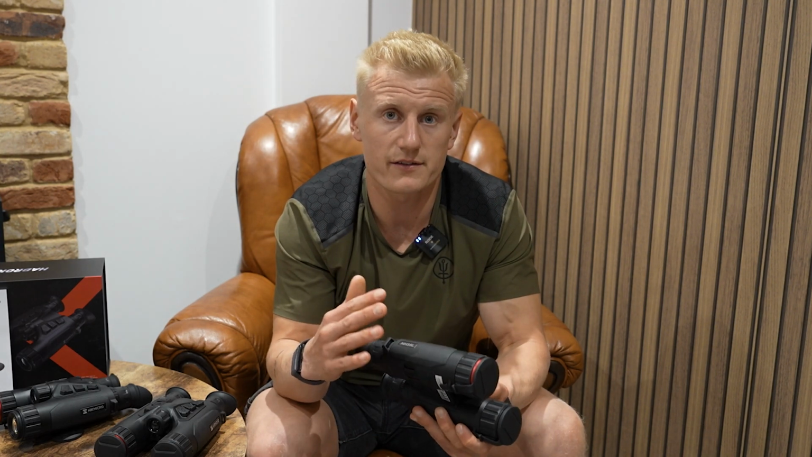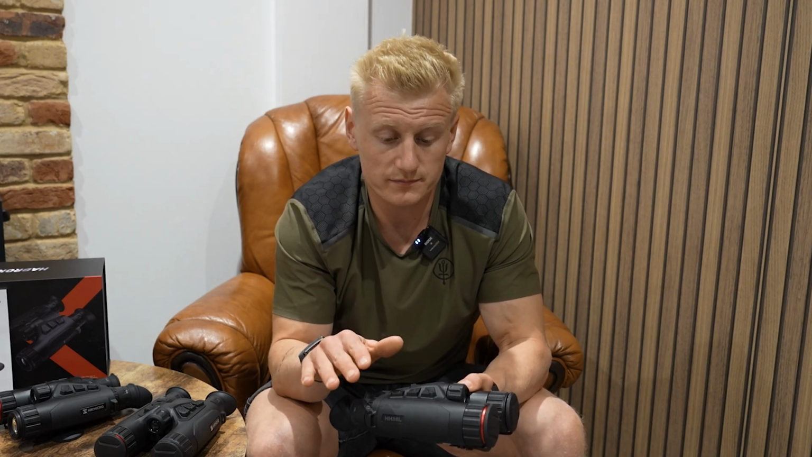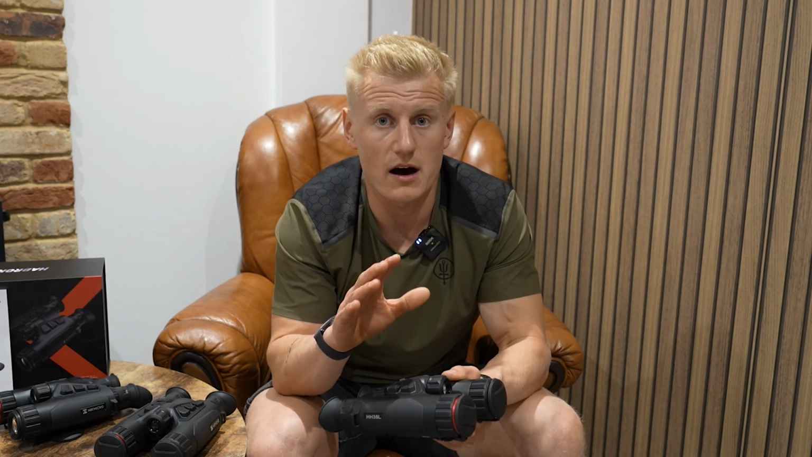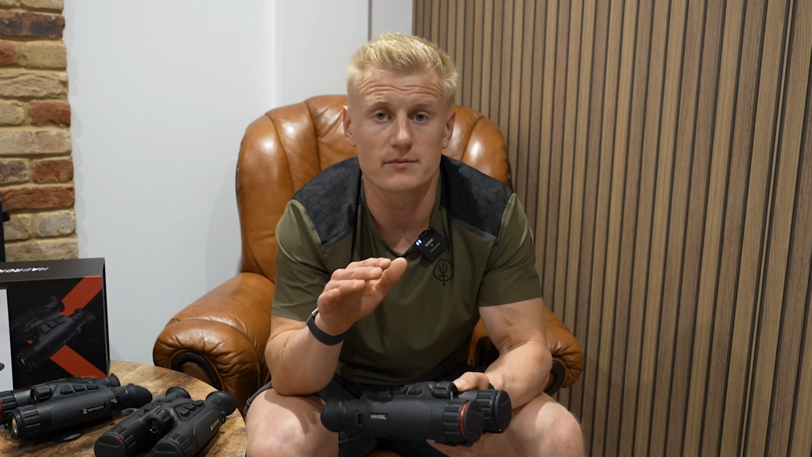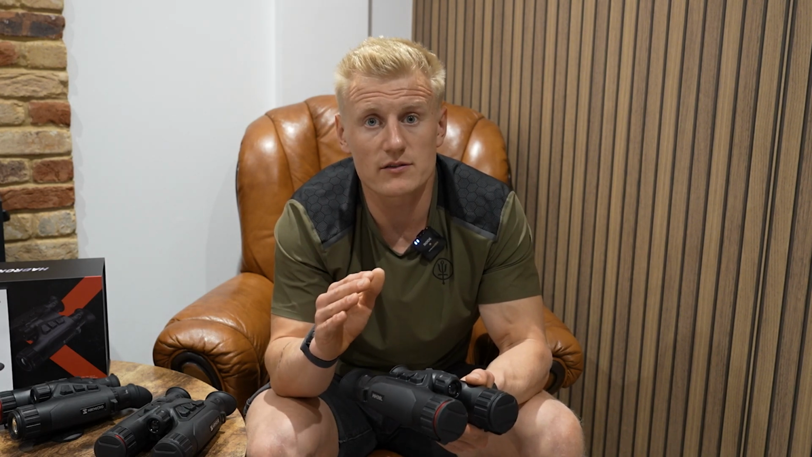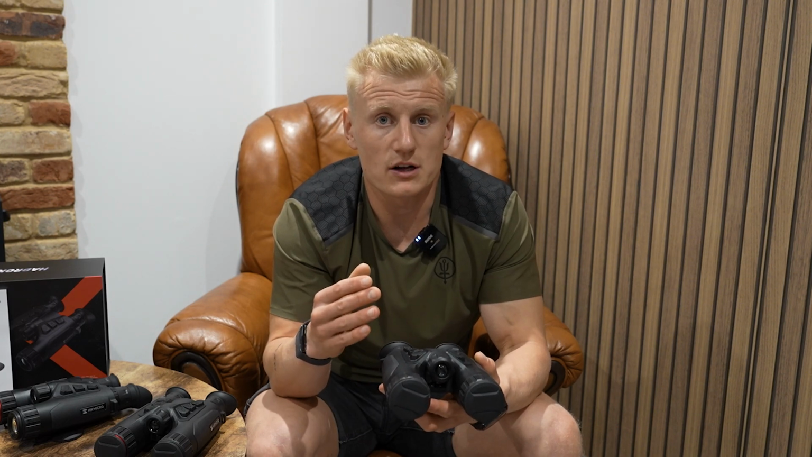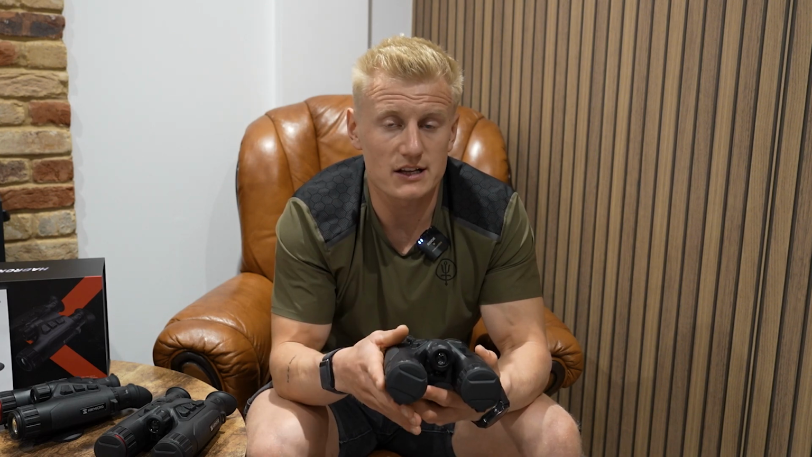So the HH35L differs from the HE25L by the fact that it upgrades that thermal sensor from a 256 by 192 up to a 384 by 288, and it has this sub 20 millikelvin. So this is where that thermal sensitivity becomes much higher than what you're seeing on the HE25L.